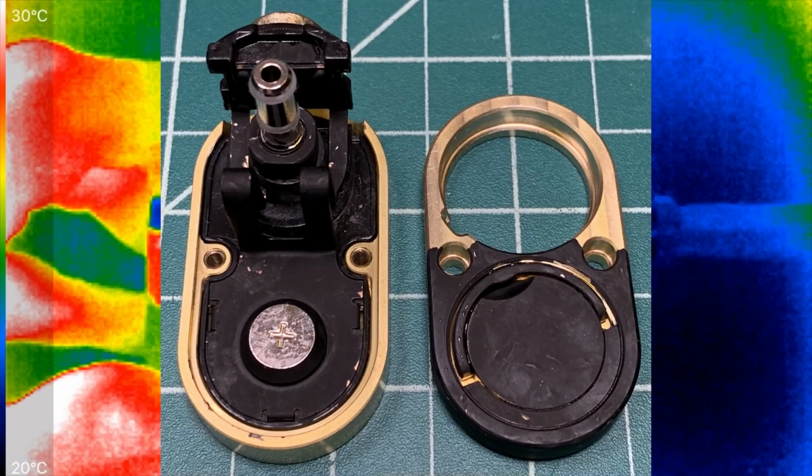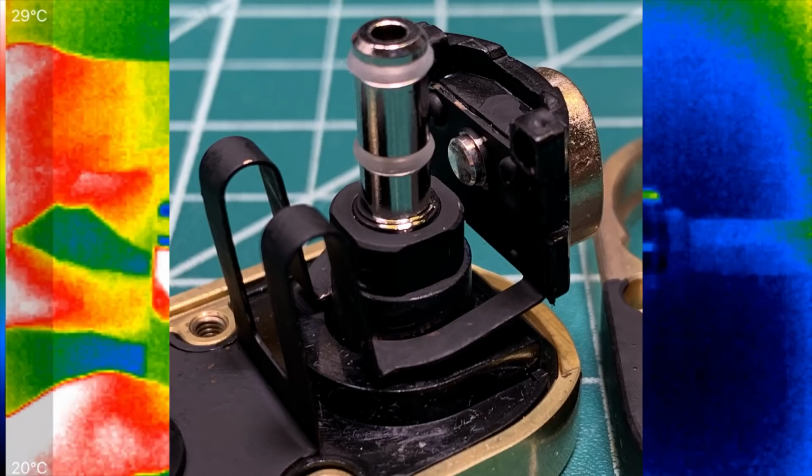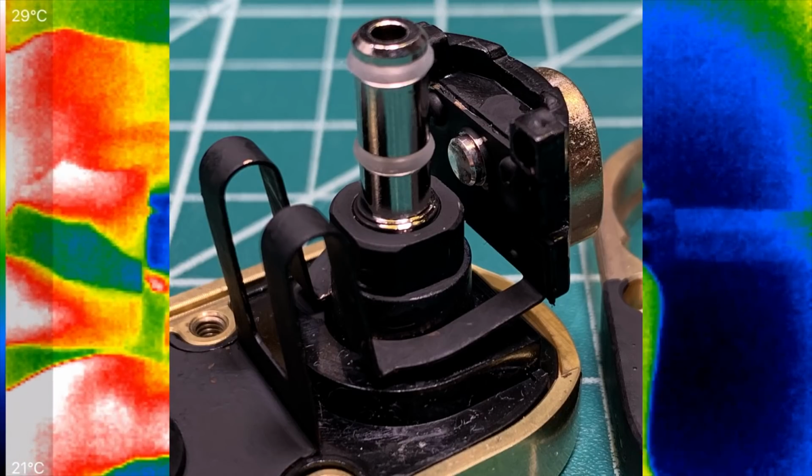Now this strip runs here, goes through a U shape here, and then goes over here to where the battery is. Now the battery acts as kind of a heat sink. The contact's pretty big, so the contact's not going to get hot. But you can see that U shape right here, because that's what acts as a spring to bounce the button back and forth.